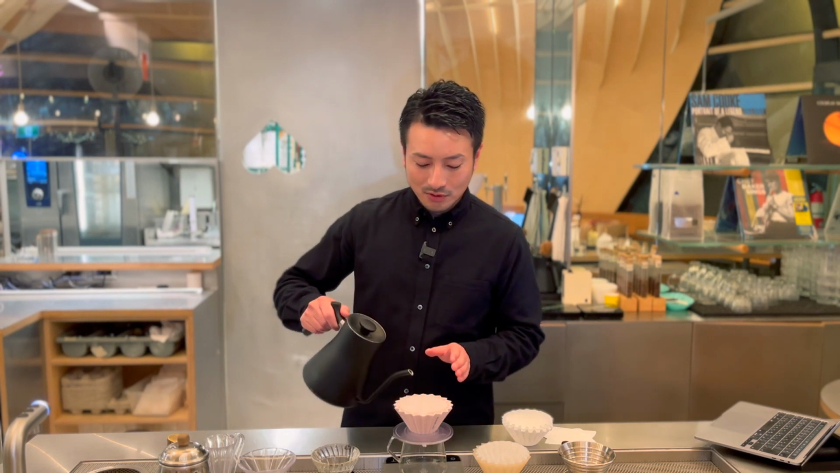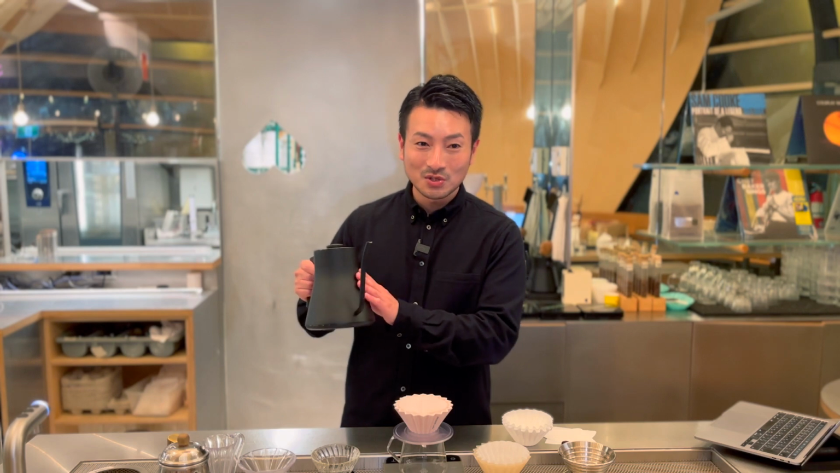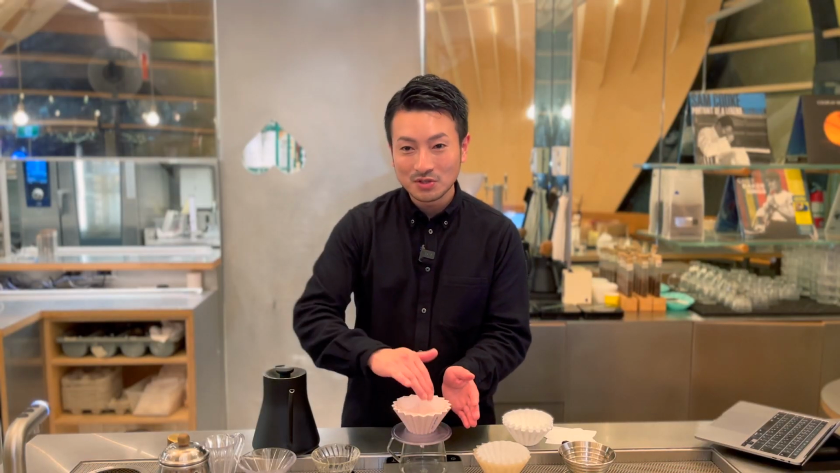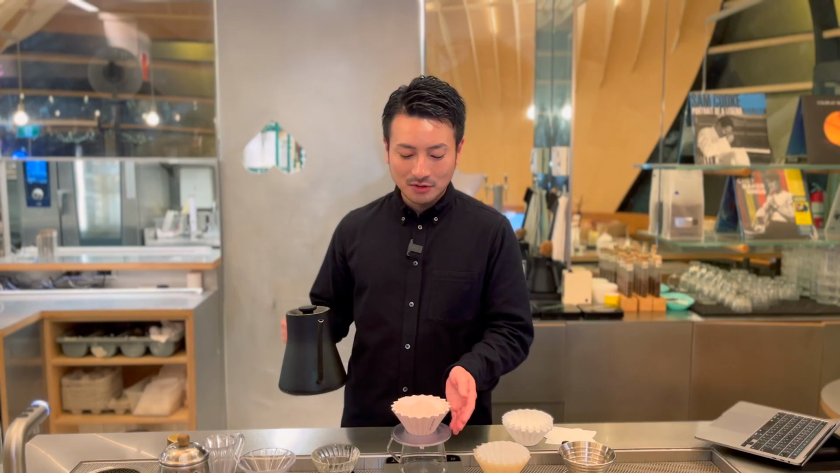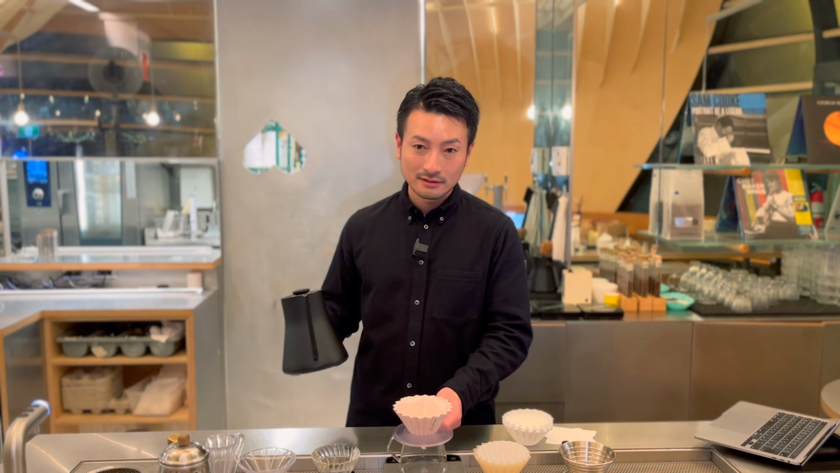For example, if you're brewing with 98 degrees Celsius or 99 degrees Celsius, 208 to 210 degrees Fahrenheit, water, a cold dripper instantly pulls some of that heat away, dropping the water temperature to around 90 degrees Celsius, 194 degrees Fahrenheit. As a result, the extraction could end up happening at a more balanced temperature without any extra adjustments.